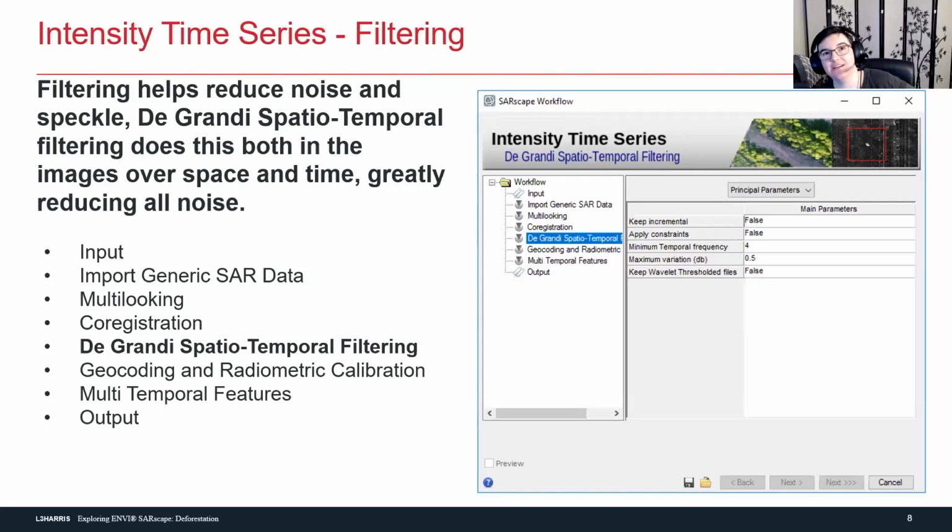Now for intensity time series, you're not generating an interferogram. I'm going to be yelled at. You could technically, but not really. I would say it's within the realm of possibilities if you have all your data in an SLC format, or excuse me, in a geo format, and put it together into this process.